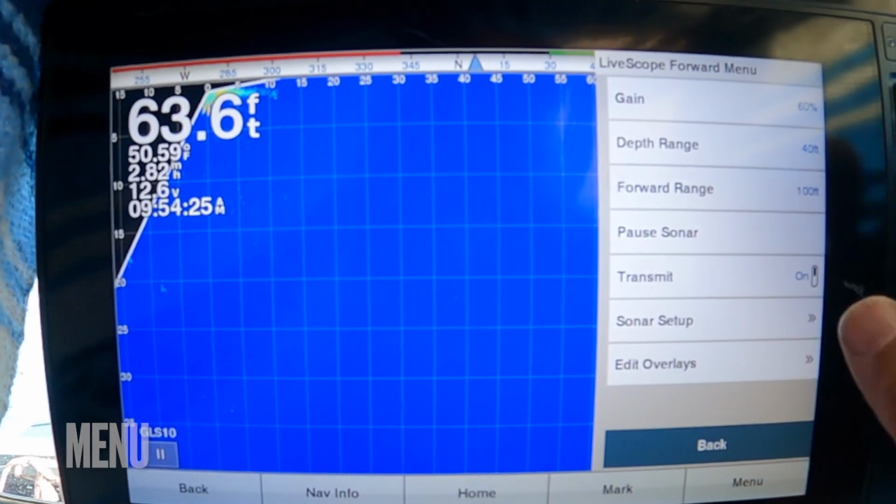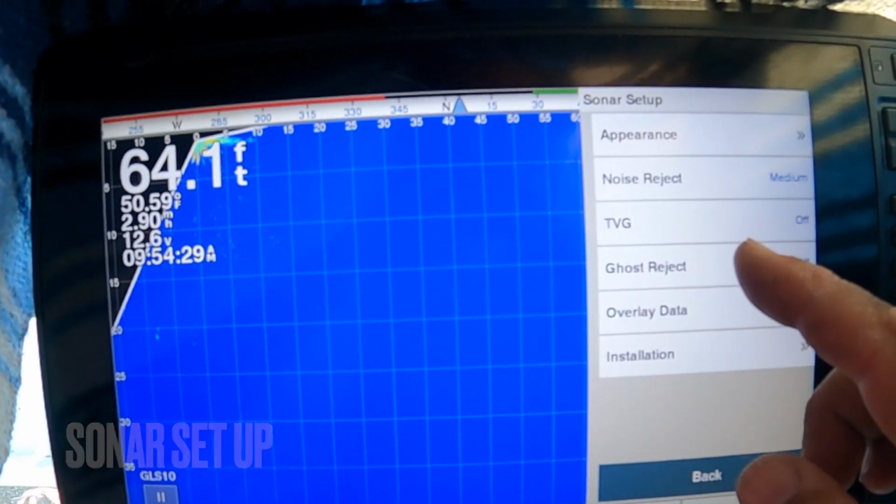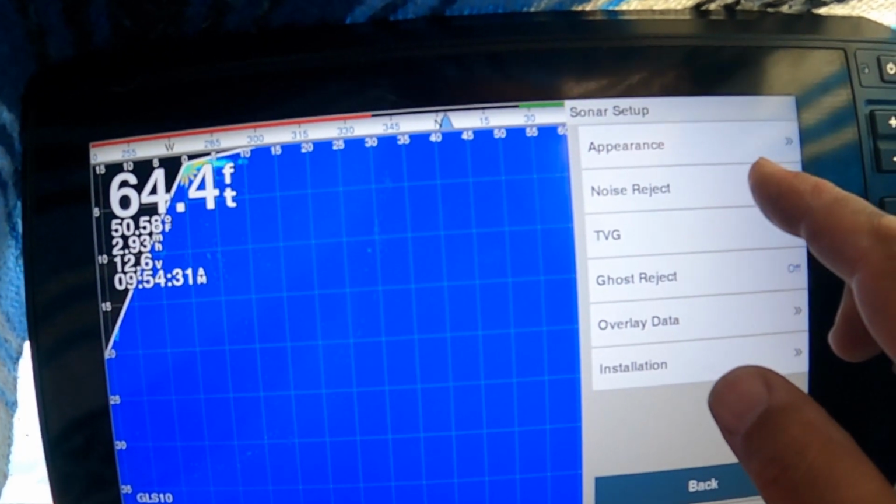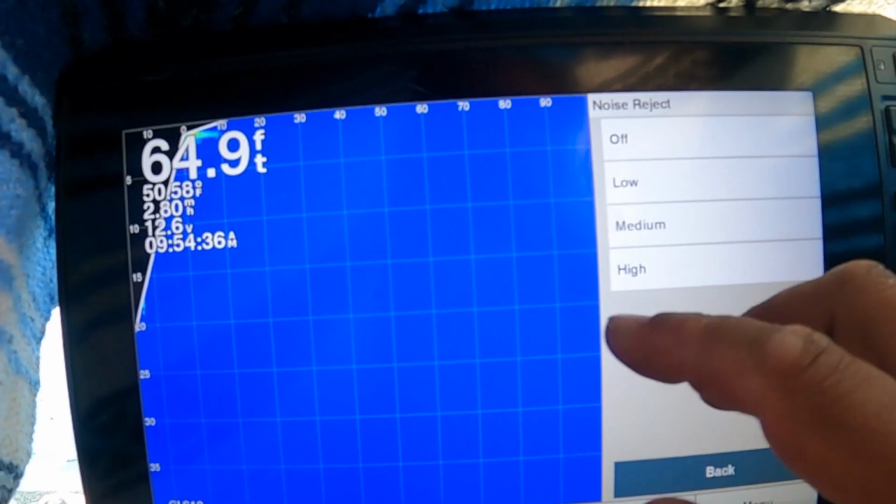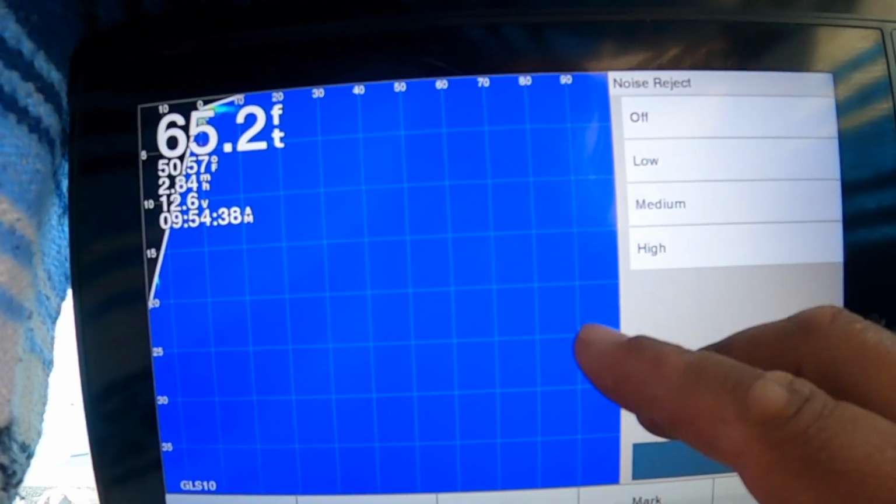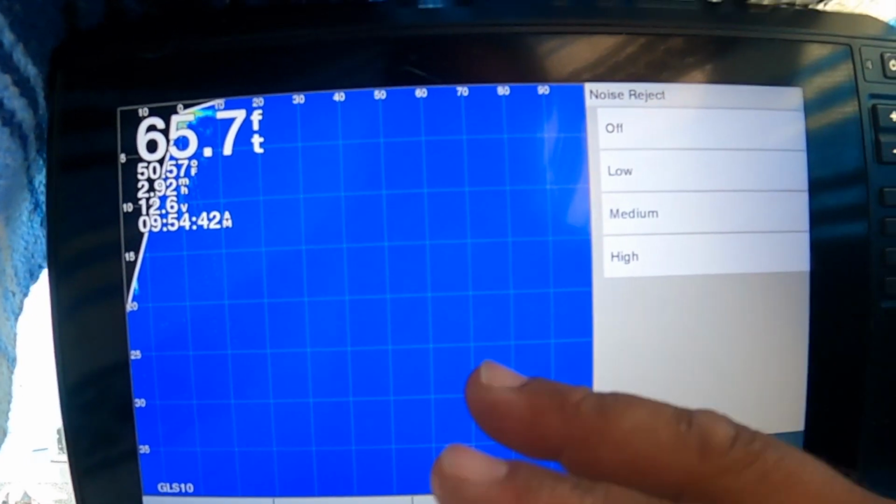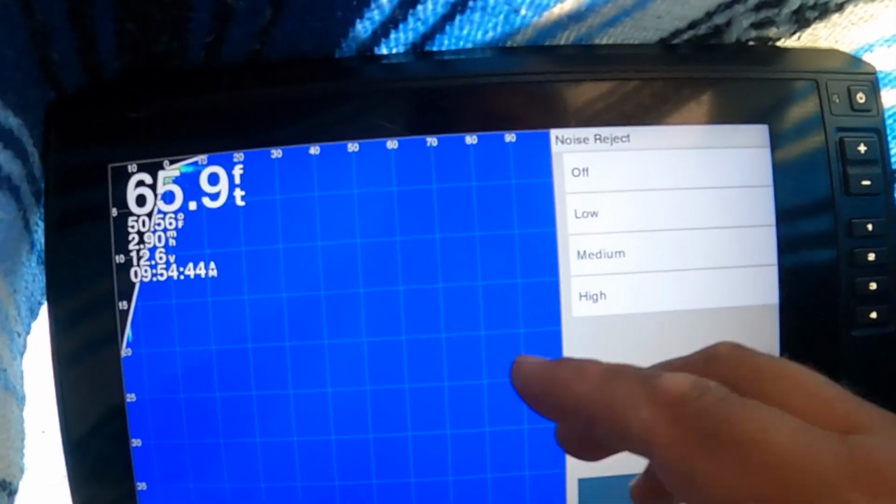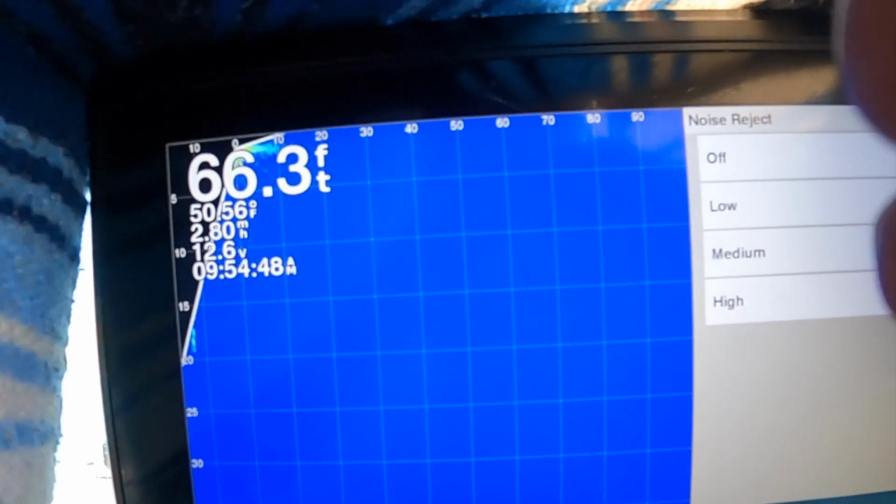Okay, so over here in the menu we have gain, depth, forward range. Go to Sonar Setup here. Time varied gain we keep off. Noise rejection, I've used medium because if I put it on high, it takes a lot of the signal away and I may not see what I'm looking for. If I put it on low, you can see the sonar path coming through a lot harder. So I put it on medium to cut some of that out because I'm still dealing with much bigger fish too, so it's easier to see what's going on.